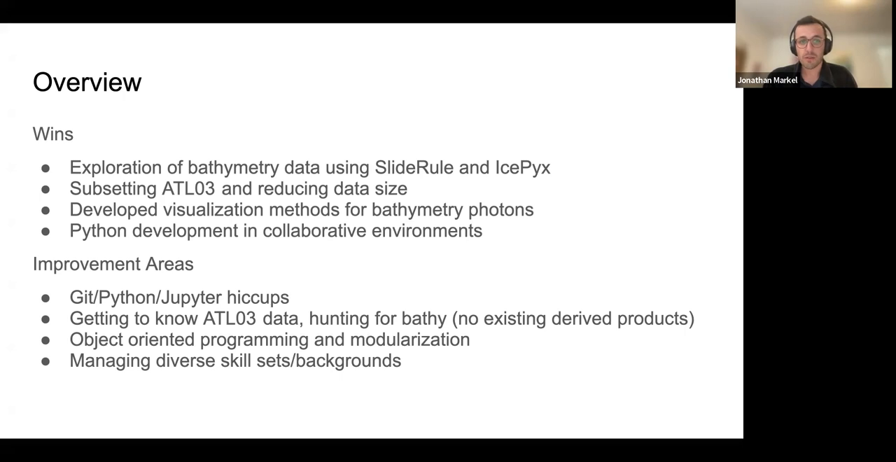We've also explored a lot of different methods for visualizing the bathymetry within ATL03 files, and developed some Python tools and some skill sets for future work developing Python tools in collaborative environments like this Hack Week.